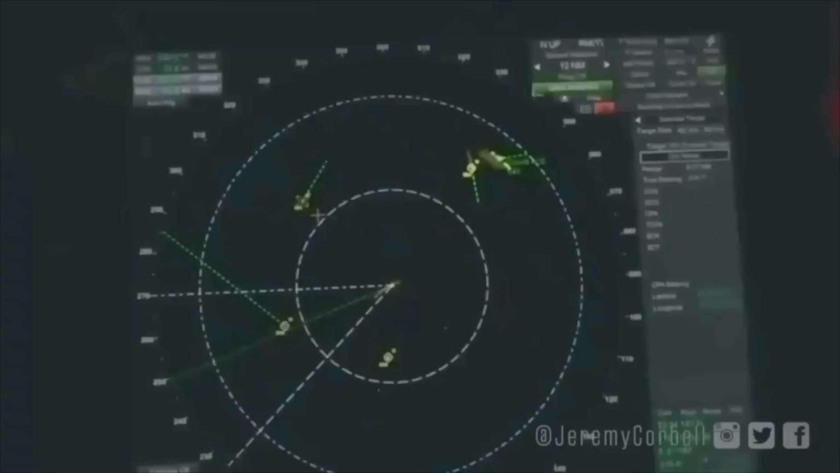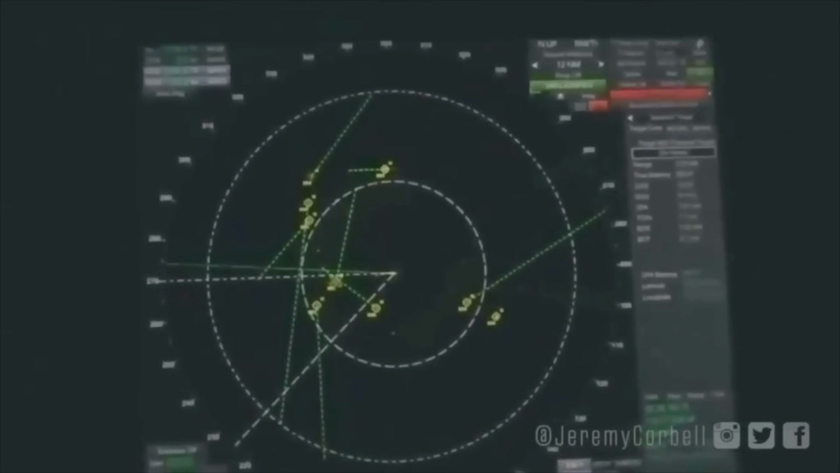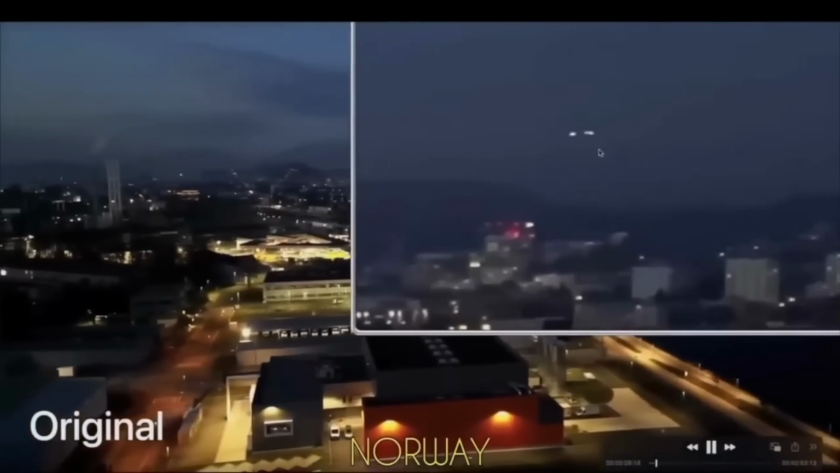Here we have one from Jeremy Corbell. He is checking. Look at all these things popping up on the radar. I'm sorry, if I were flying and all of a sudden all these little objects went boop, boop, boop, boop, I would be freaking out.